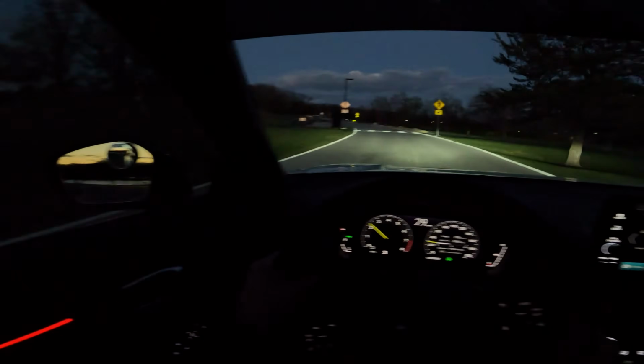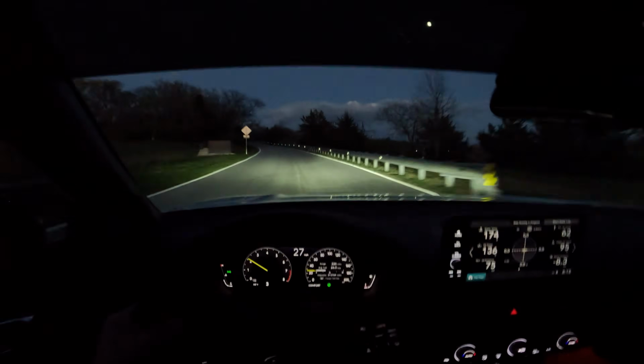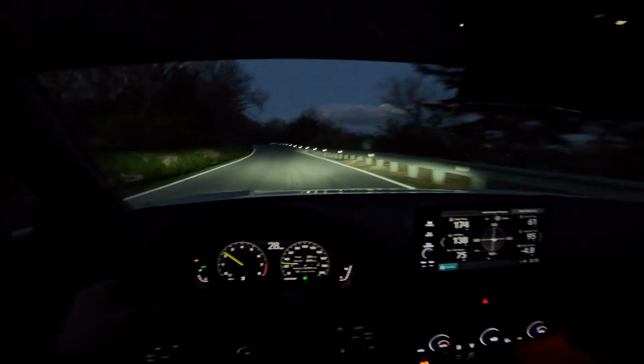One thing I love at night is just how beautiful this cockpit is, with the red lighting in the doors and the Honda Log R. It's a comfortable place to be when you're doing a night drive.